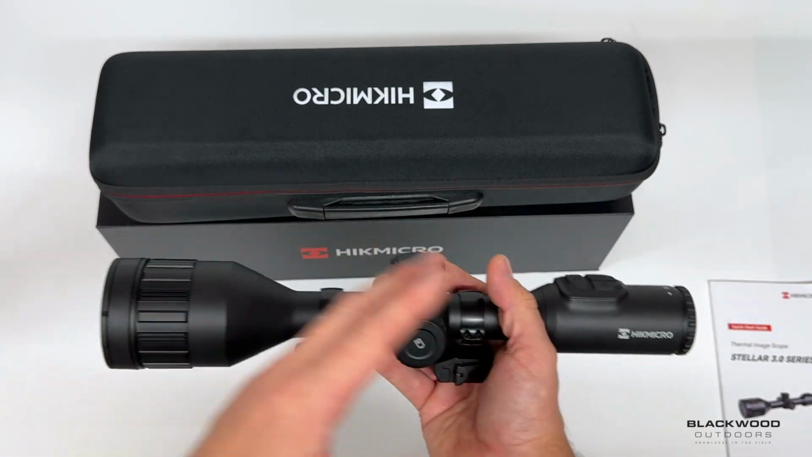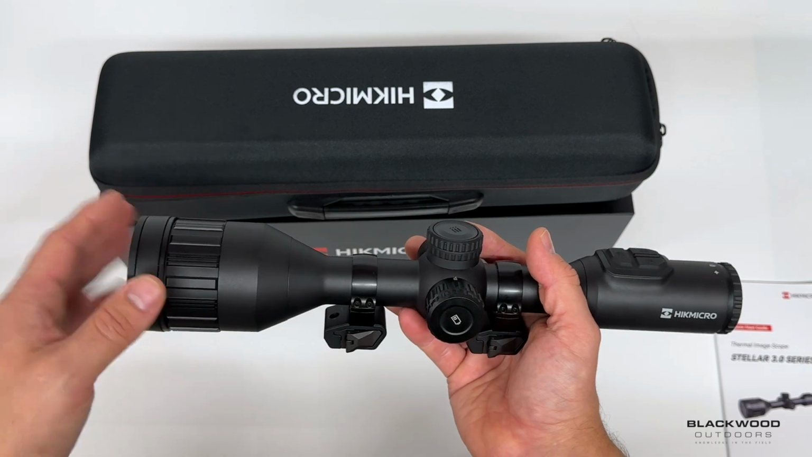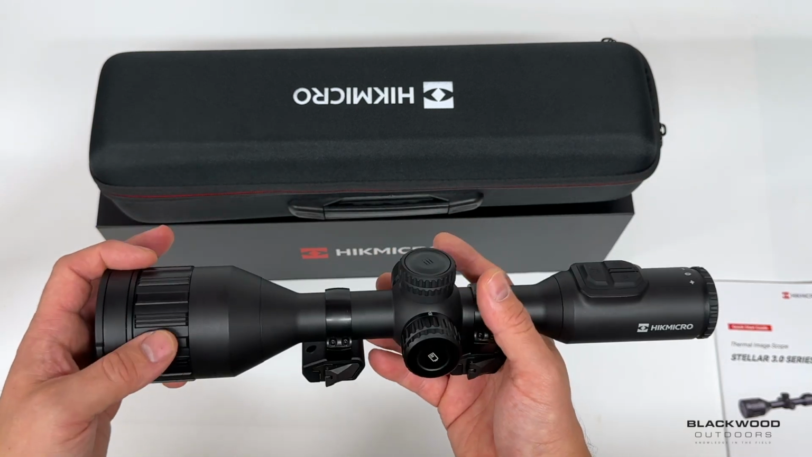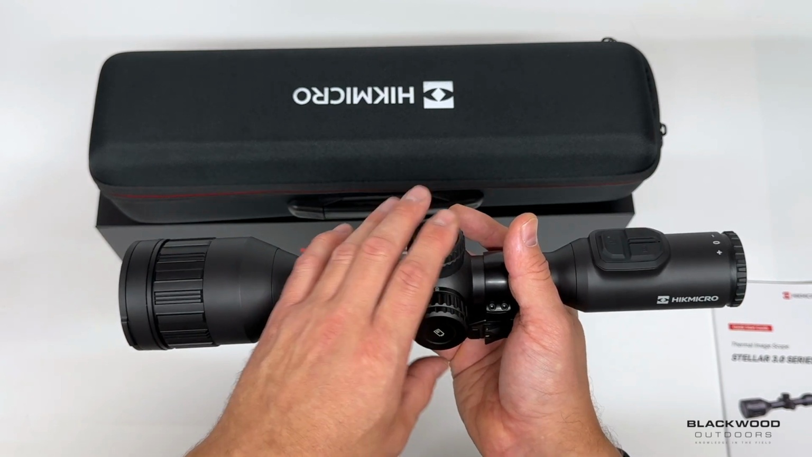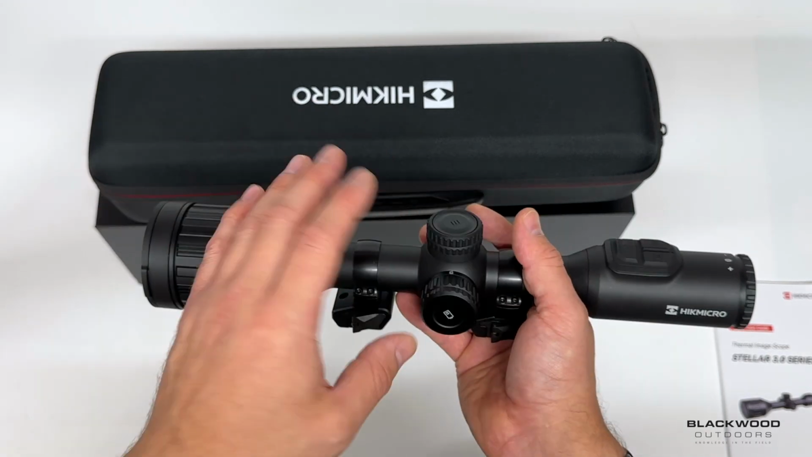So yeah, that's probably going to change, because I know some people on the previous firmware revisions on other models wanted that back. That will come back, no doubt about it. So you'll have a different option for your digital zoom. That's one little niggle, and it's maybe me being picky.